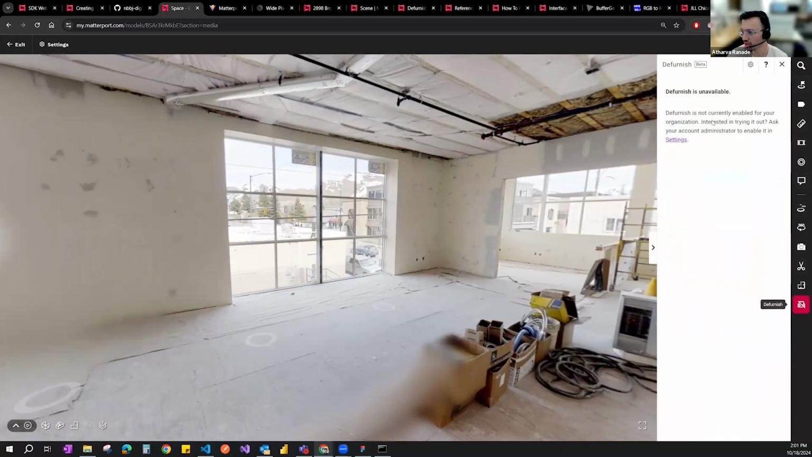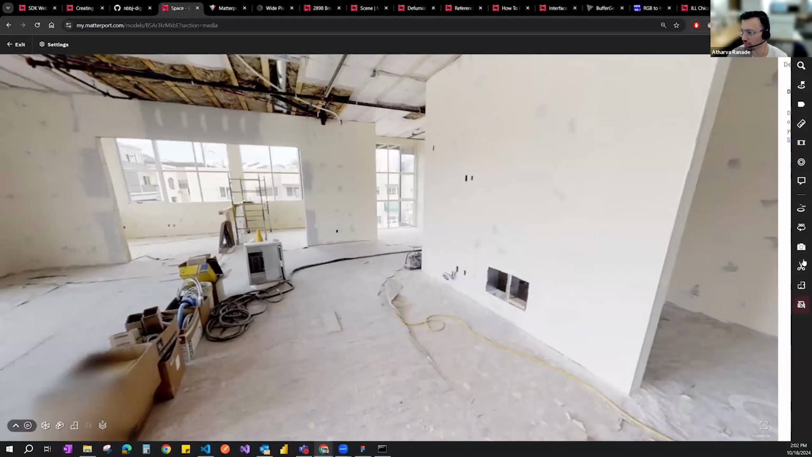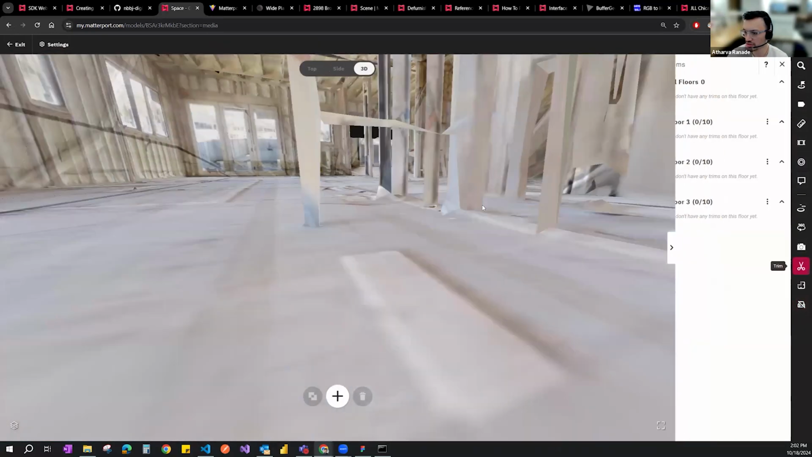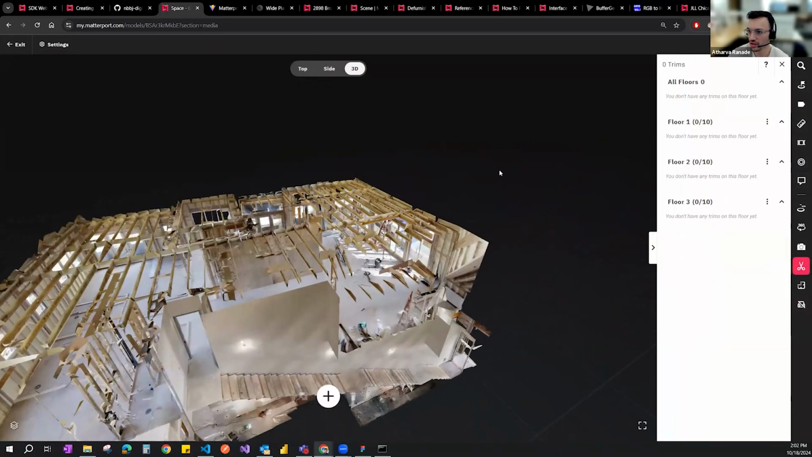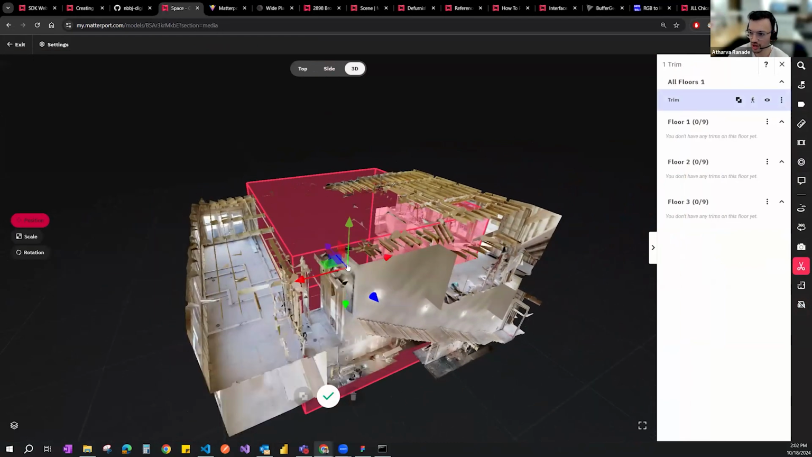There's defurnish too, though I don't think this one has any furniture anyway. If you go to trim, you can set up a trim, which is this red box.